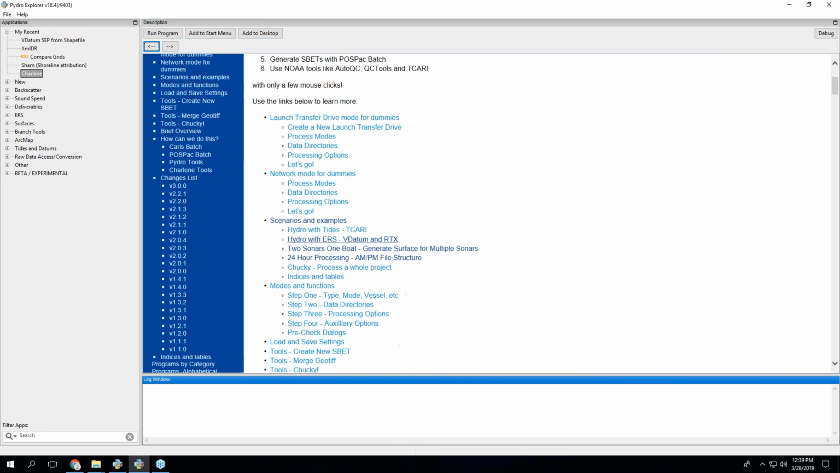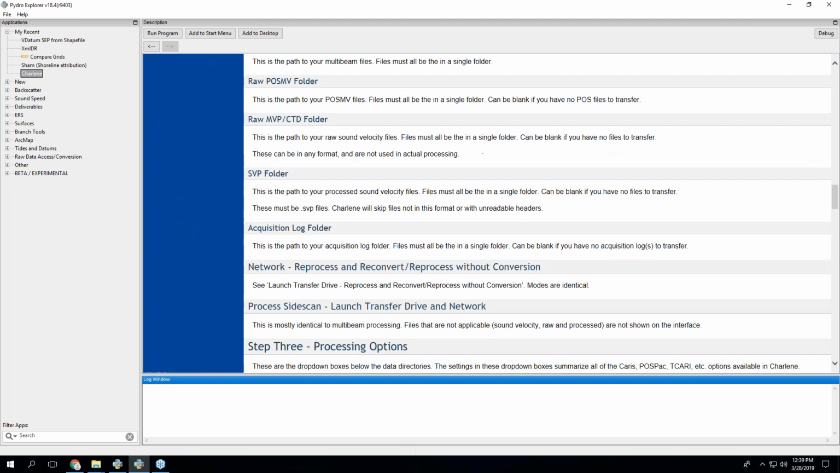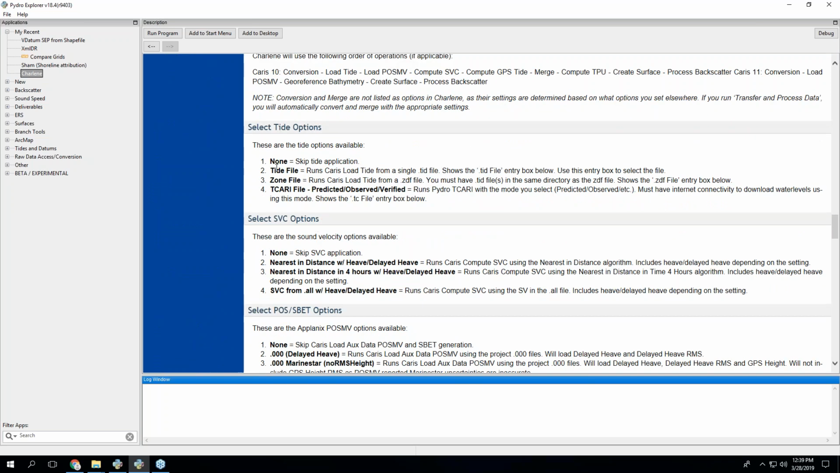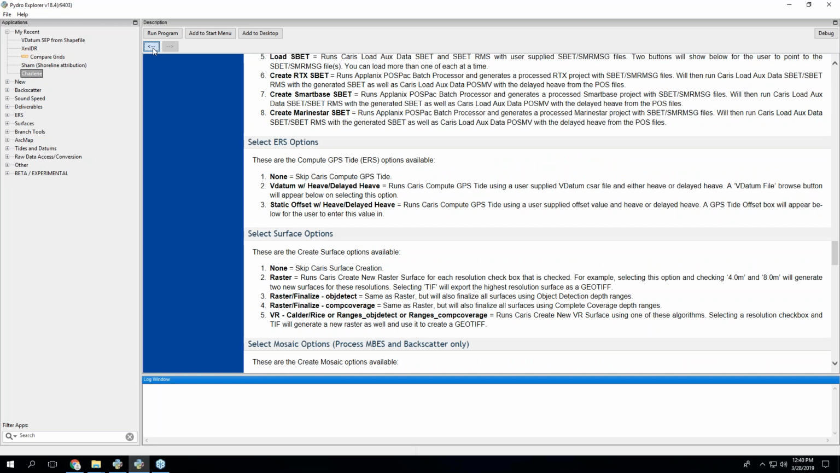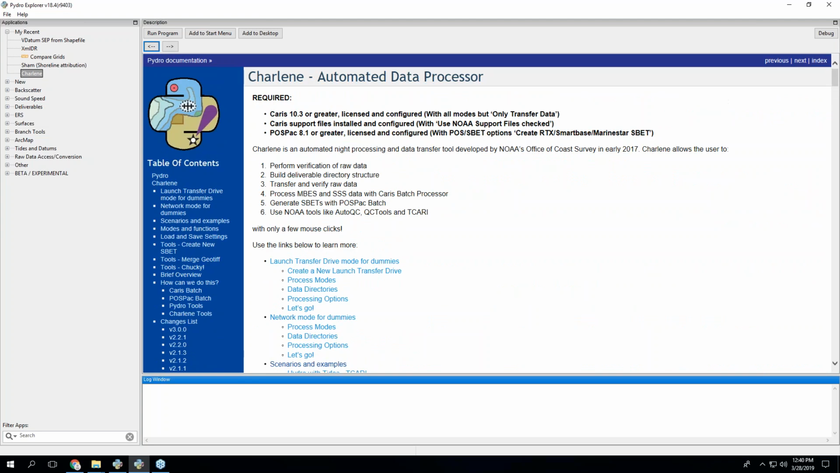examples, and then maybe if you really want to get into it, you can look and see what each of these options actually includes. Right? What's tide file versus zone file versus Takari file? What does that mean? Sound velocity options, all that stuff. So there's actually a lot of information in all of these little menus. So it's worth a look.